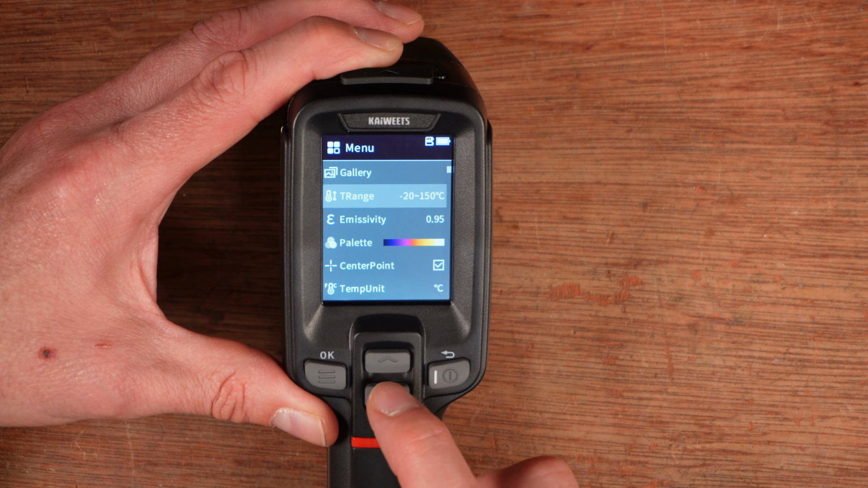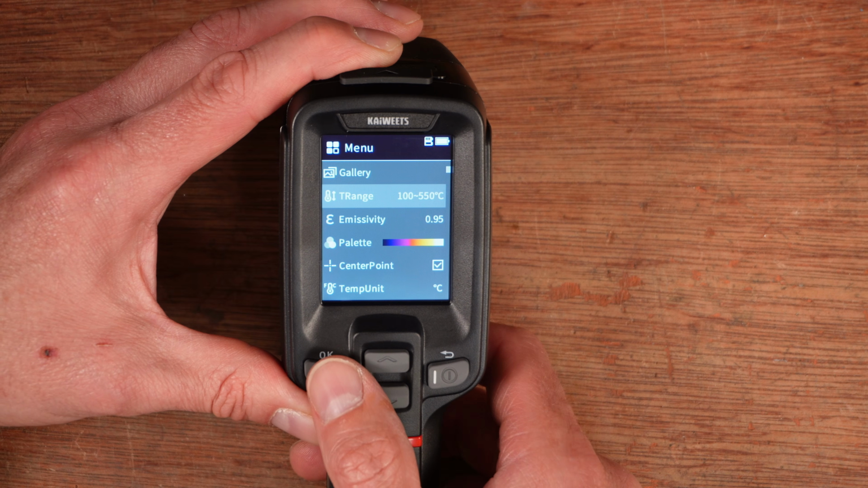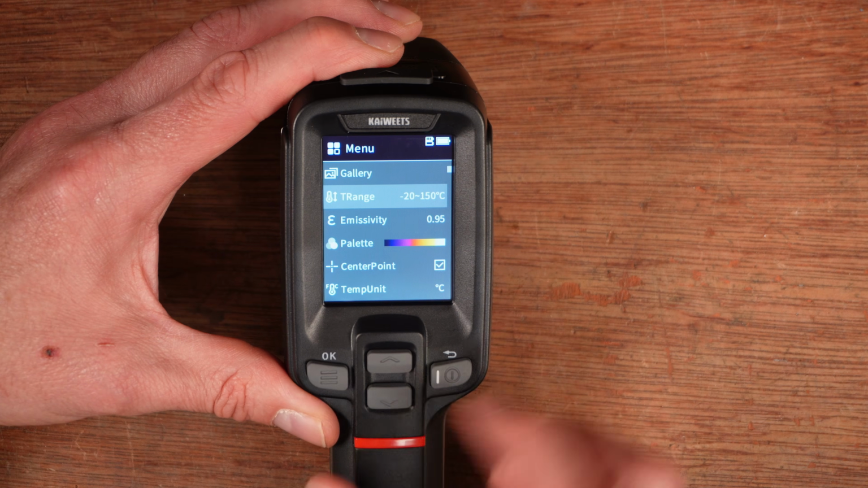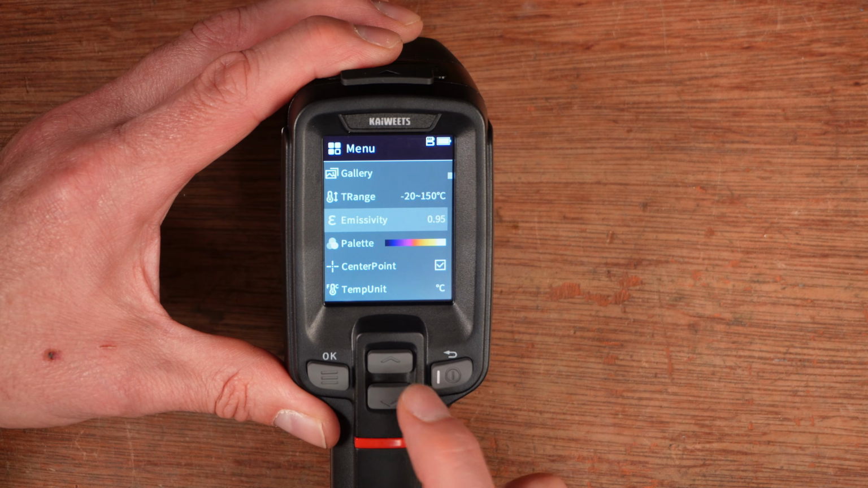So the next one down is T range, so that's the temperature range, which can be either 100 to 550 degrees C, or automatic, so it will change by itself, or you can set it manually, and I've got it between -20 and 150. Emissivity, so all different materials have different emissivities. It's worth looking up what they are. I've just left it on the default for now. I don't need a highly accurate temperature reading when I'm making a diagnosis. I need to know if a chip is just burning hot.